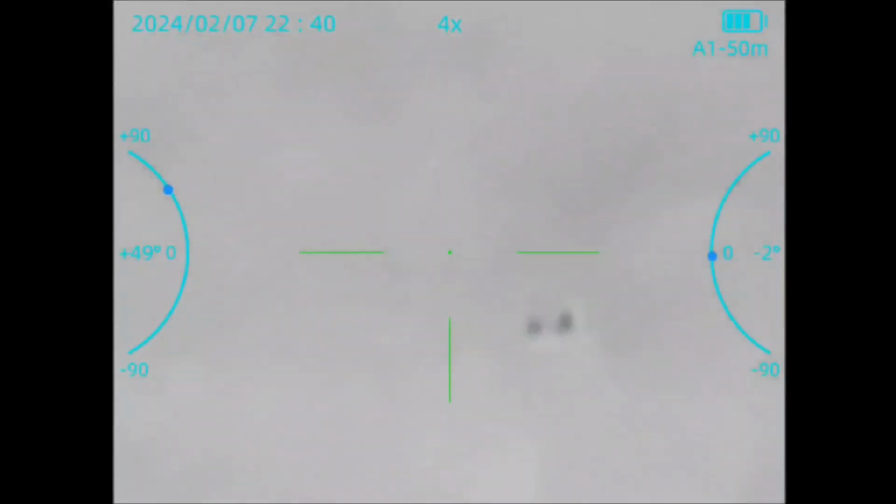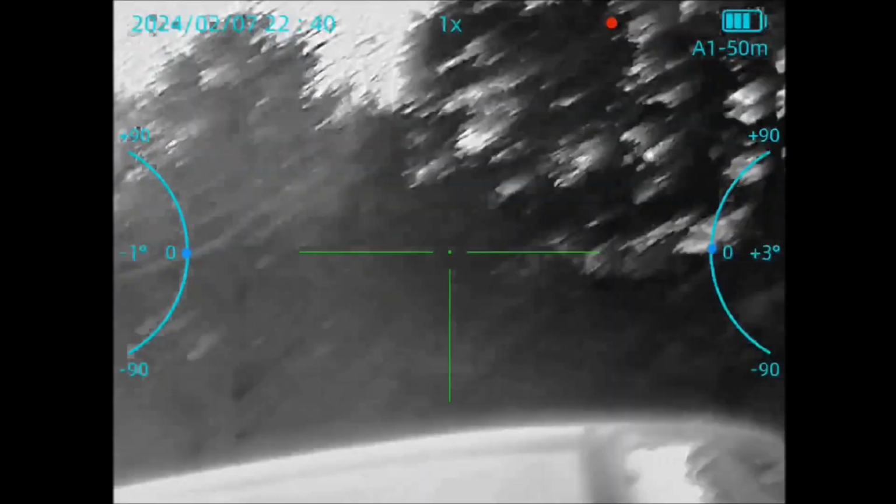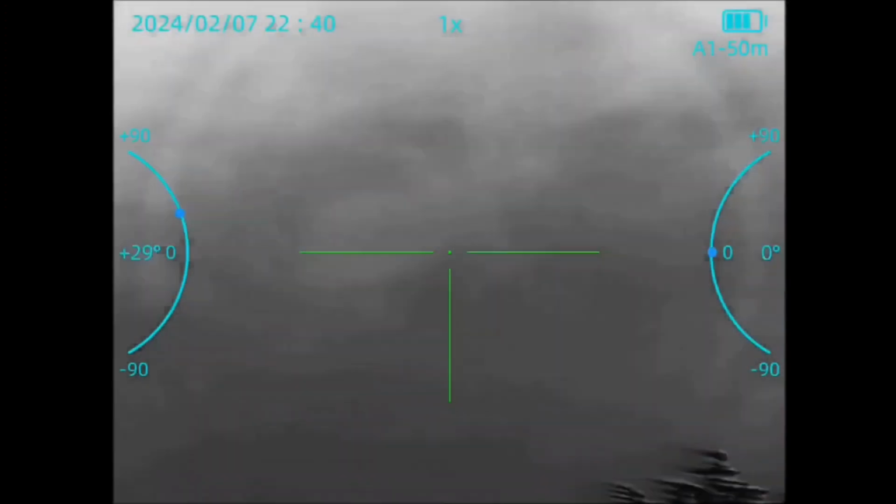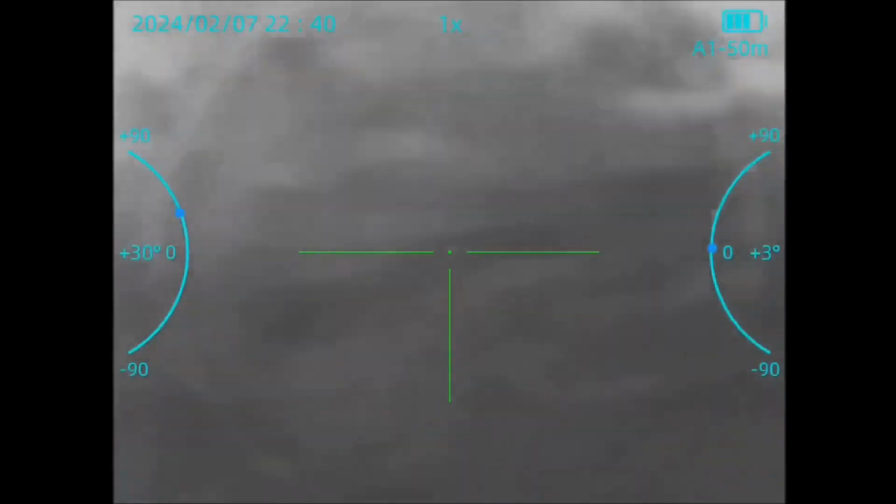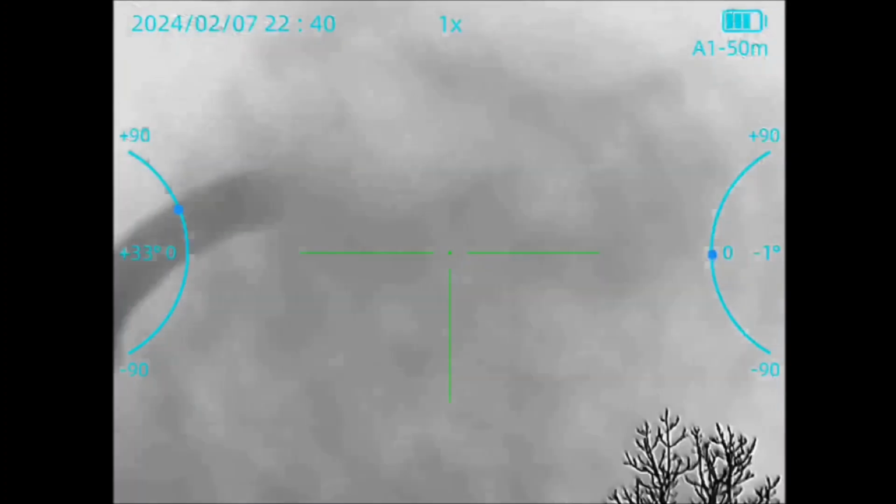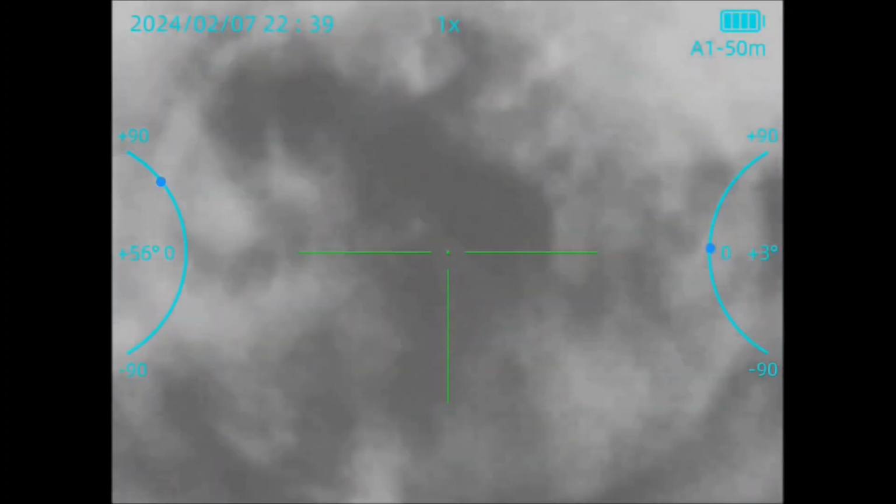And this one was moving pretty darn fast too. I lost it behind the tree. I tried to regain sight of it, but I couldn't find it. It was gone. Disappeared into the clouds somewhere. But yeah, I don't know. Let's look at that again. And again, here it is once more.